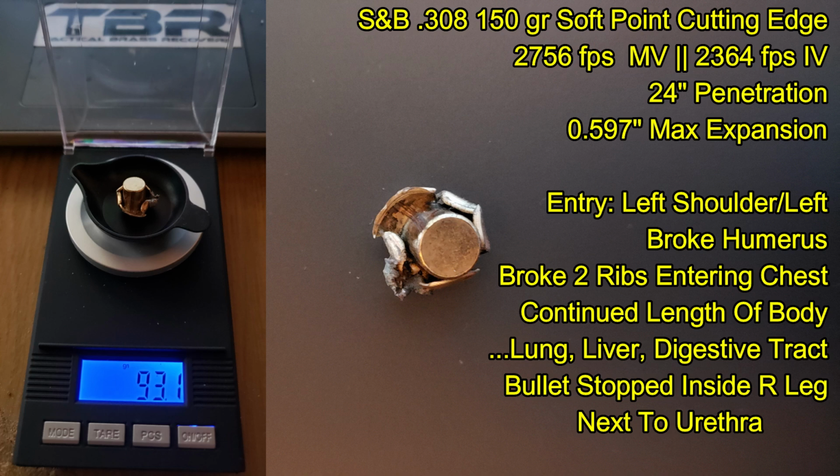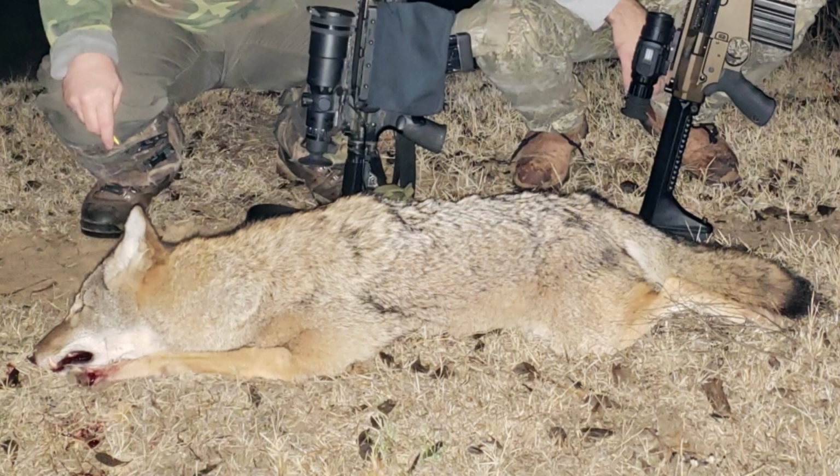I thought this was pretty neat. I'd never seen a .308 caliber bullet recovered from a Coyote, much less two centerfire bullets recovered from the same Coyote. And of course this was made possible by the fact that we were shooting straight down the length of the body of the Coyote. Even when you take these shots, oftentimes the bullet will end up exiting out of the top or side or bottom of the Coyote. In this case, both bullets managed to stay inside.